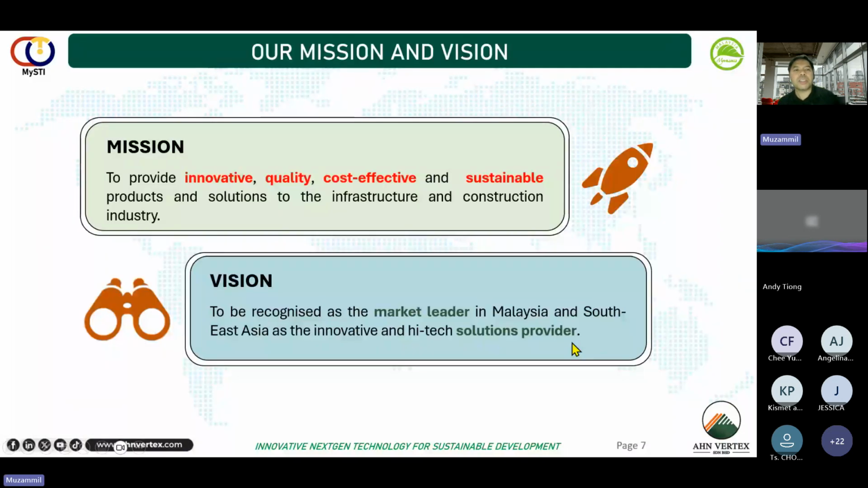So the mission of the company is to always provide innovative, quality, cost-effective and sustainable products and solutions to the infrastructure and construction industry. At the start, we were not limited. Our focus was on pavement materials, and I don't know if you are familiar with Super Fiber Mix. It is from Asian Vertex. I think it is one of the best special mix materials in Malaysia.